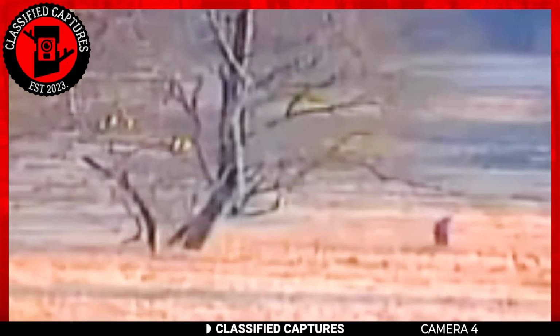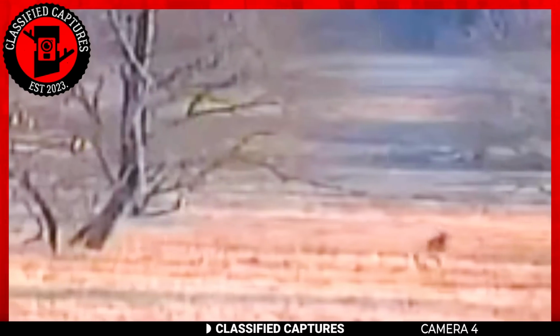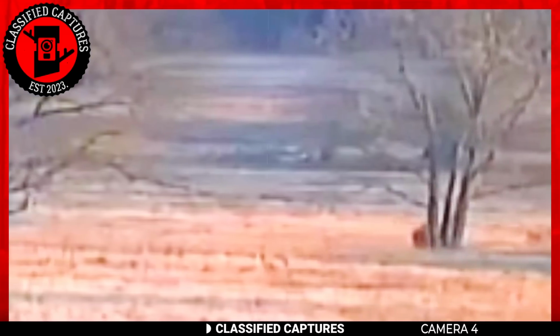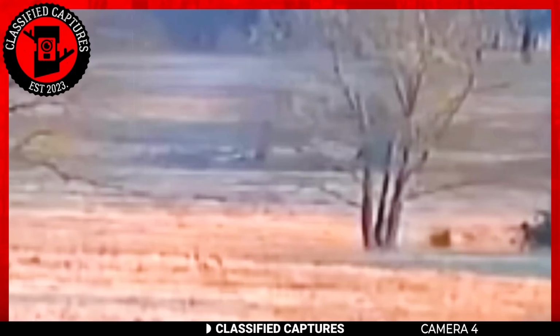Personally, it's hard for me to put my finger on it, but it looks most probable. The only issue here is that Bigfoot isn't known to show itself in the open like this creature's doing. Could it be a human in a suit, or is this the real deal? Share your thoughts with me. I'd love to hear them.